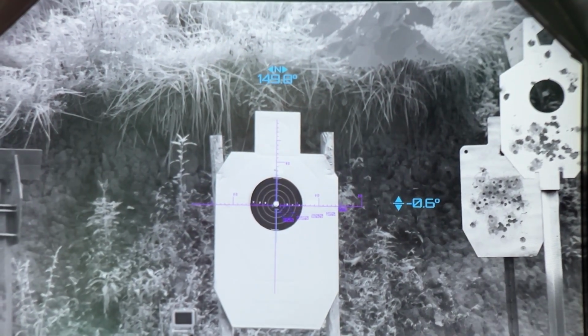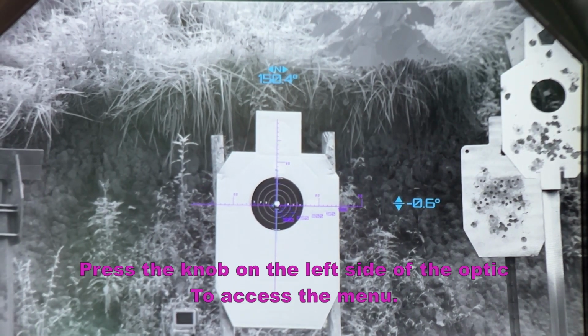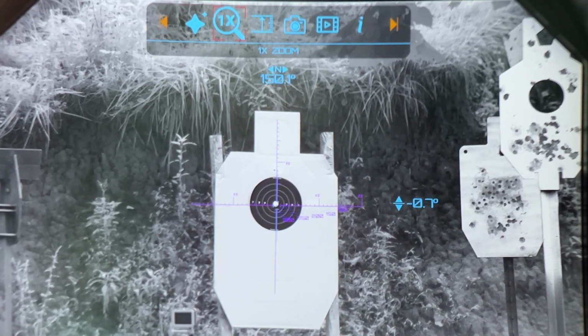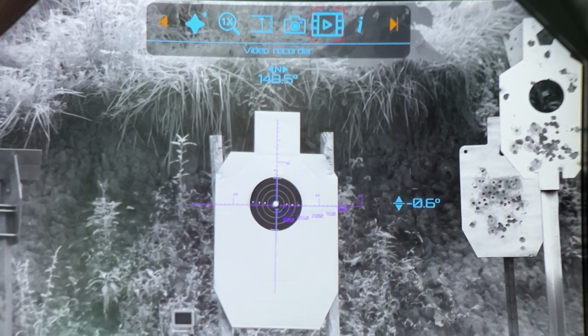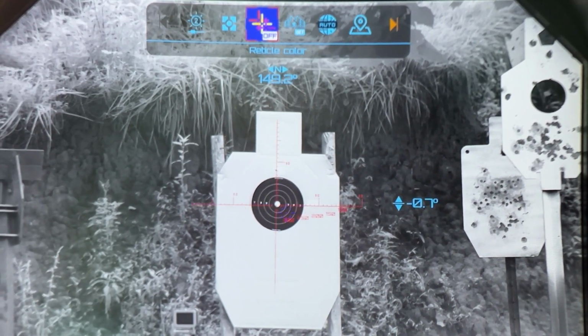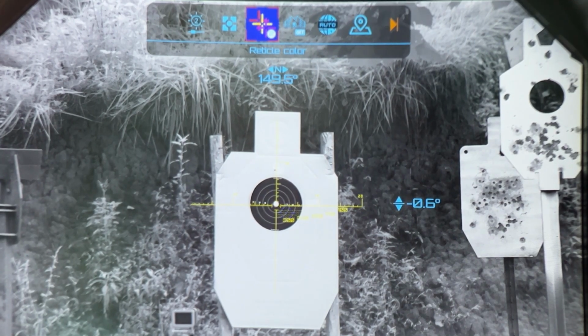Now that we have our spotter shot fired, we're going to go into the menu and access the crosshair vertical and horizontal adjustments to move our crosshairs to our bullet hole. And I have changed the color of the crosshair using the reticle color option here to cycle through the crosshairs, because the yellow is nice on this darker target, but because the backer to the target is a lighter color, we're going to use this purple.